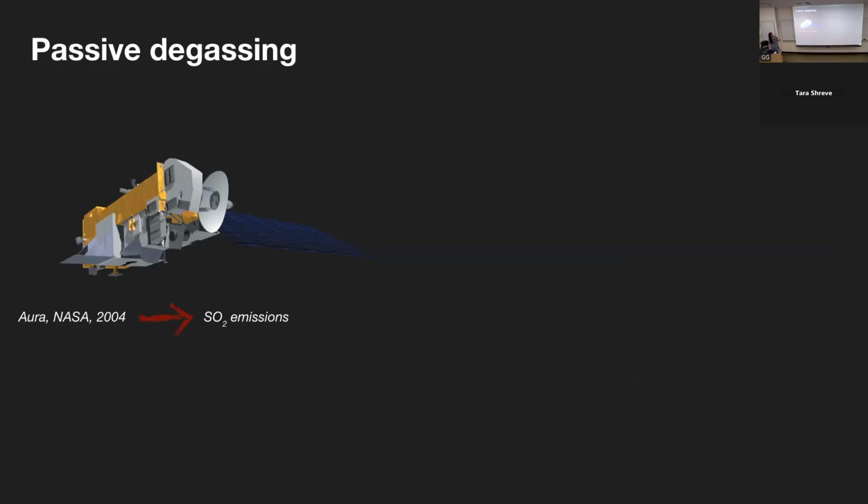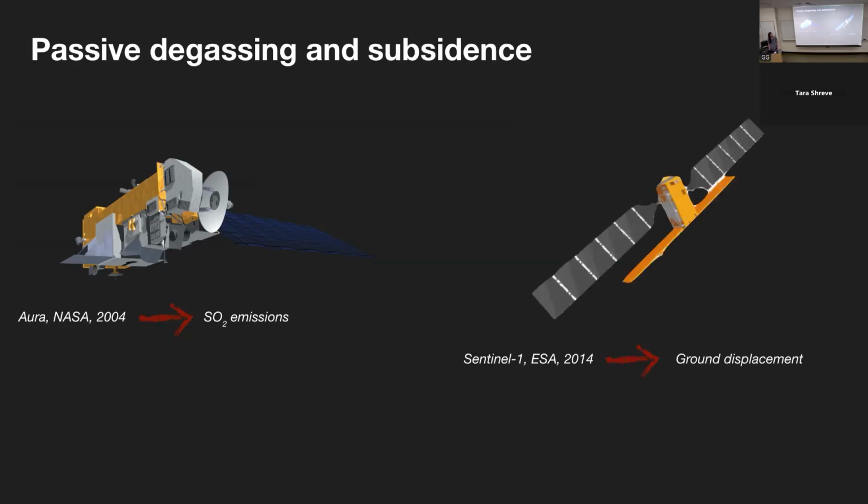We're going to be looking first at passive degassing that was measured using the Ozone Monitoring Instrument aboard the Aura satellite, which was launched by NASA in 2004. And then also looking at ground displacement from the European Space Agency's Sentinel-1 SAR satellite, which was launched in 2014.